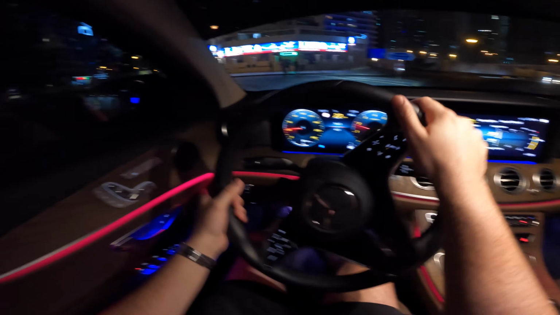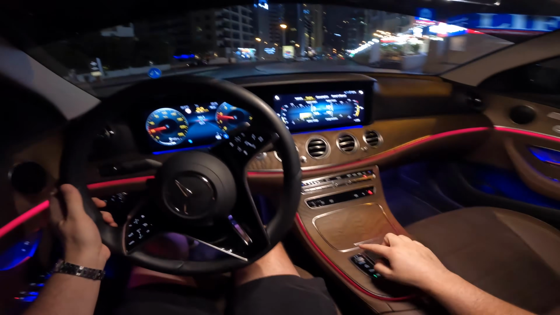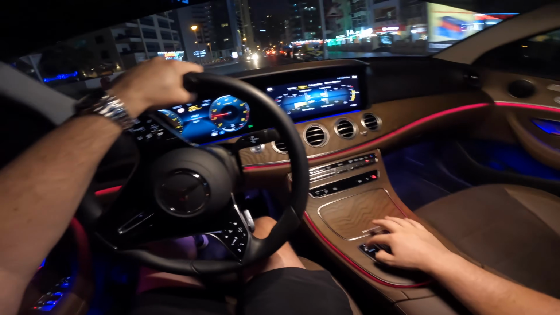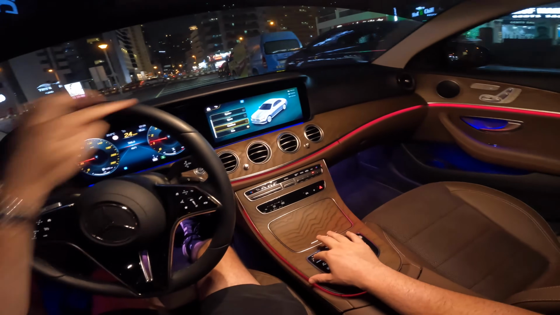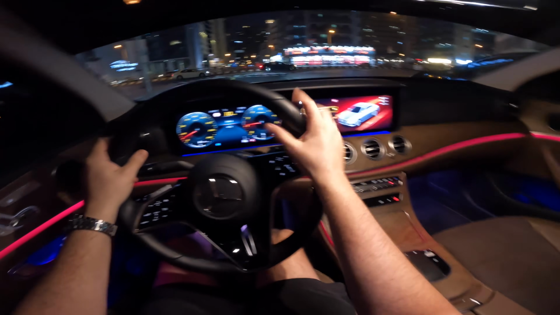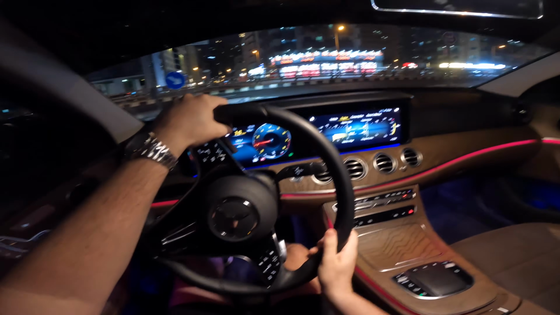Now, we've got multiple driving modes to choose from, which can be selected via a little toggle down in the center console here, labeled dynamic. Right now we're in comfort mode, which you can see on the screen with a little C. Eco, Comfort, Sport, and Sport Plus. This isn't really a car that you would drive in Sport Plus, but we're going to put it in Sport Plus just to have a little bit more of a dynamic experience.